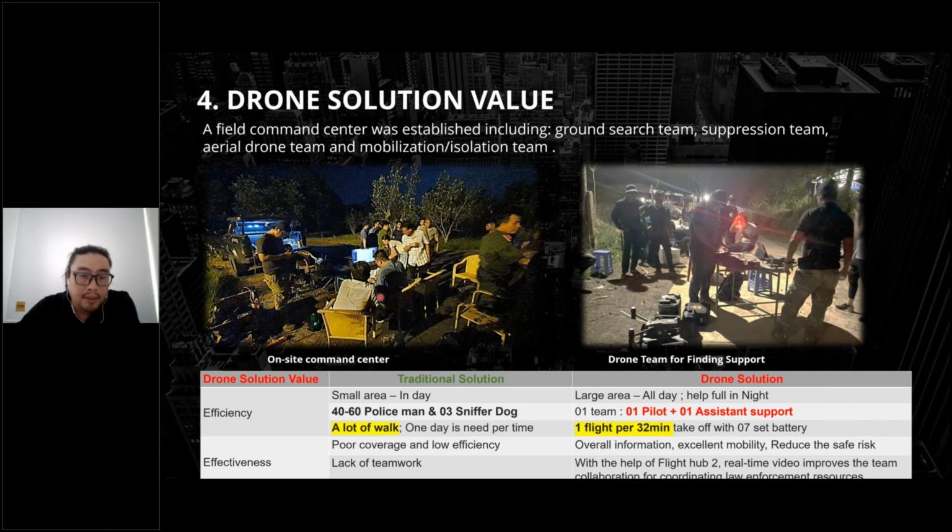And through the camera we have compared the traditional solution with the drone solution. With the traditional, it is a small area, but with the drone solution it can be helpful in the night and all day. And with 14 and 60 police and with 3 sniffer dogs.